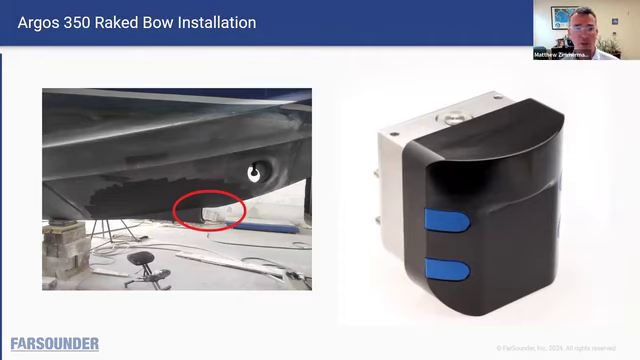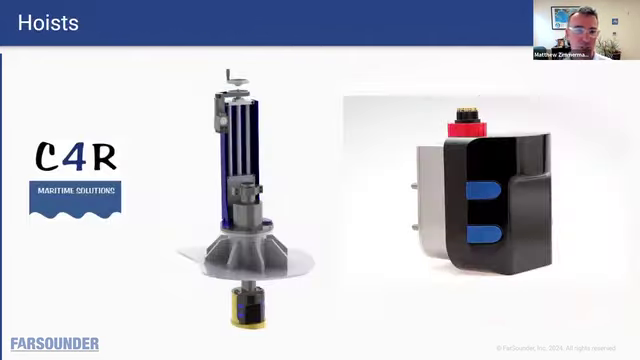However, many of our smaller USV applications have been installing our equipment on a hoist. I showed a picture before of a large hoist on a large vessel. This is a rendering of the hoist that's produced by a company called C4R based in Denmark. And they've utilized this hoist on a number of mid-size USVs, about 14 meters in length.